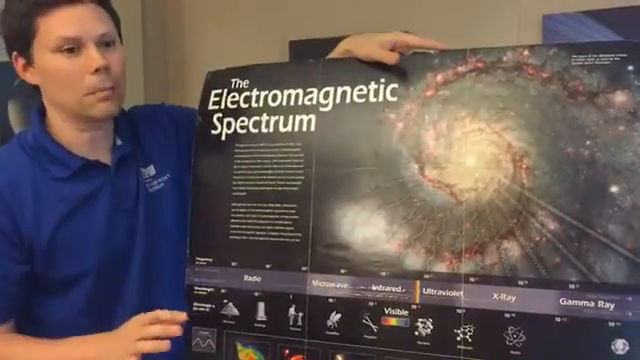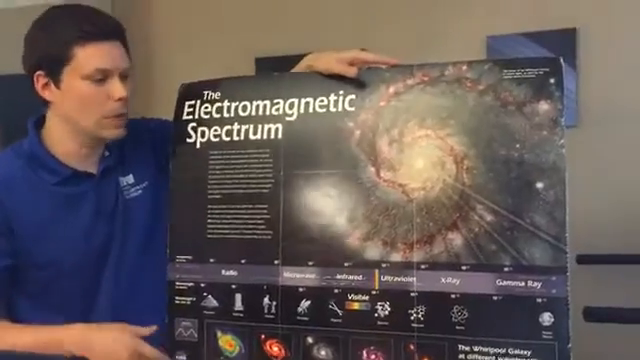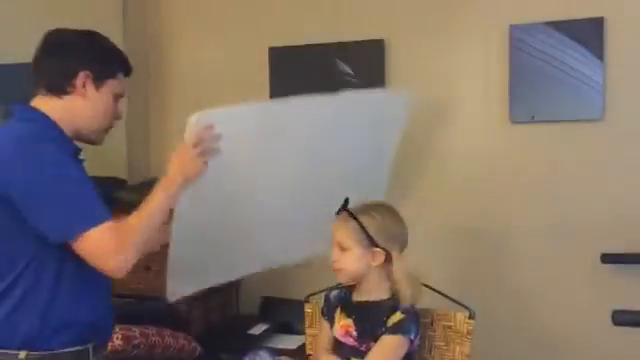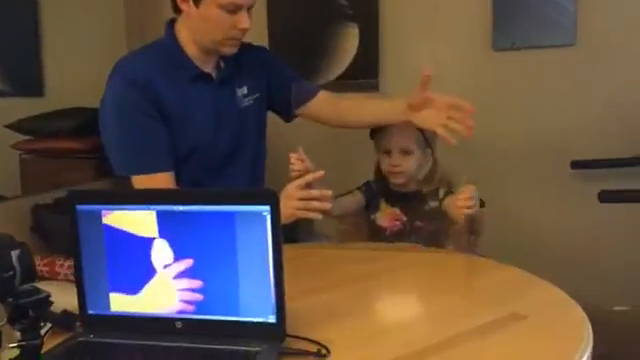And it's not just air that blocks some colors of light and invisible light and lets other ones through. Other things do that as well. So let me get a window, a piece of glass. You want to hold that, Lucy, in front of you?